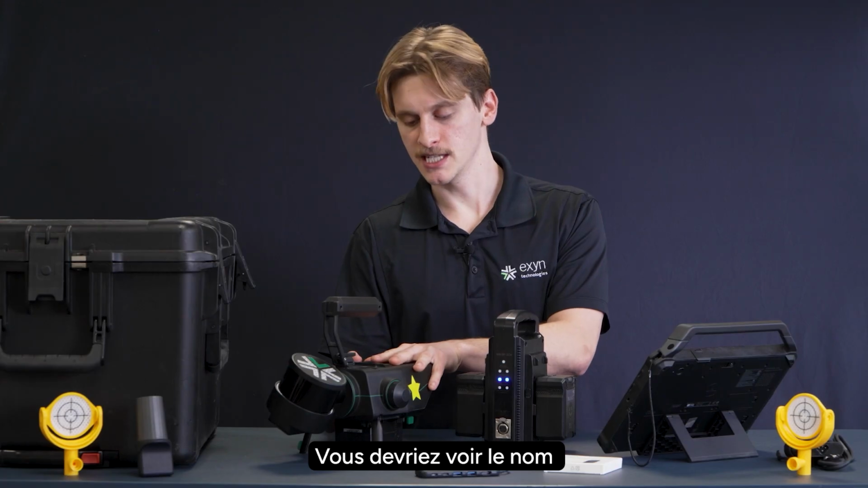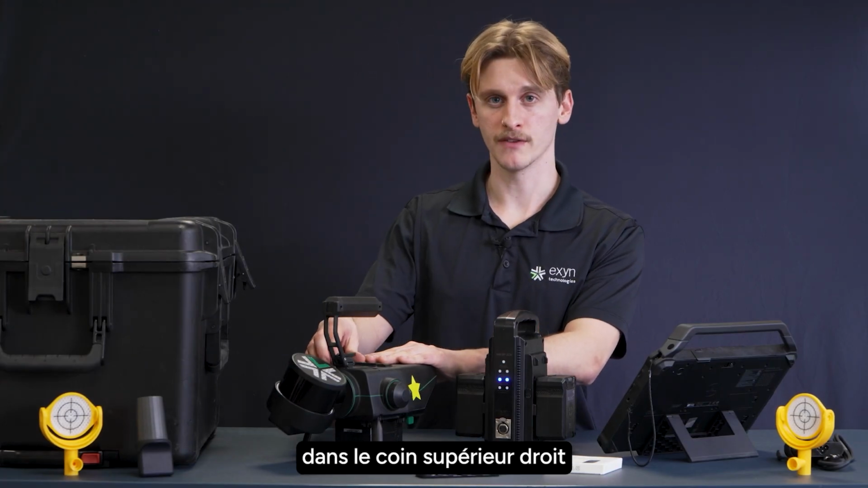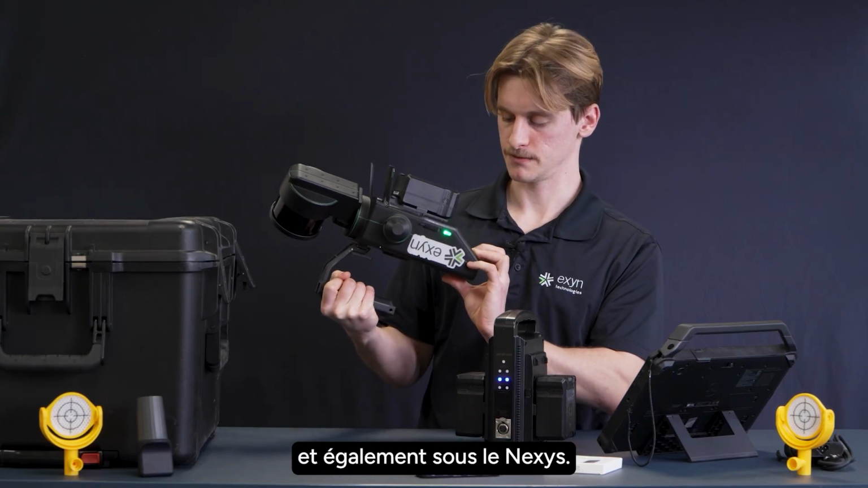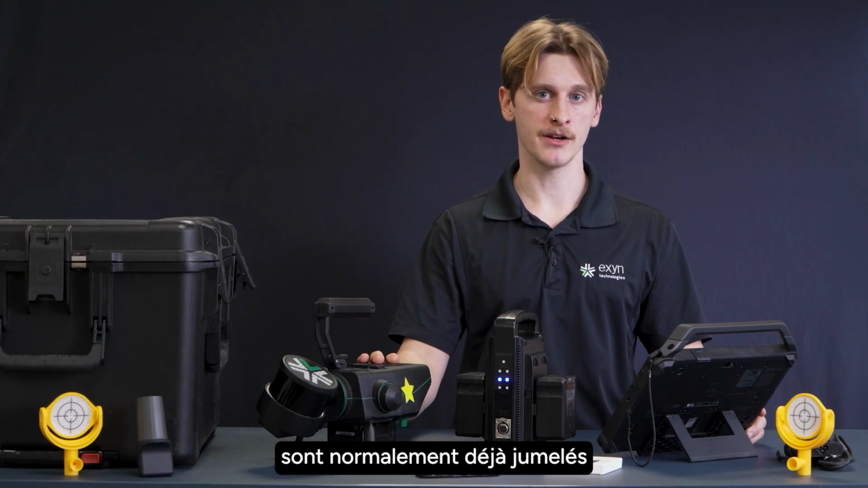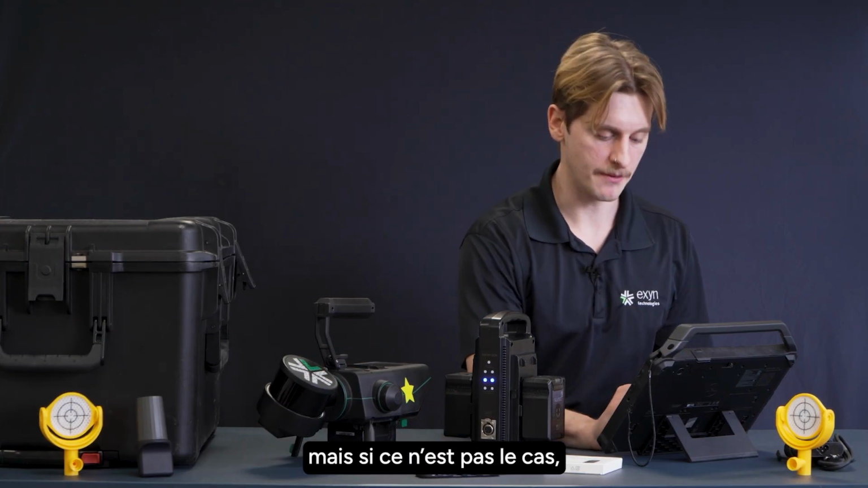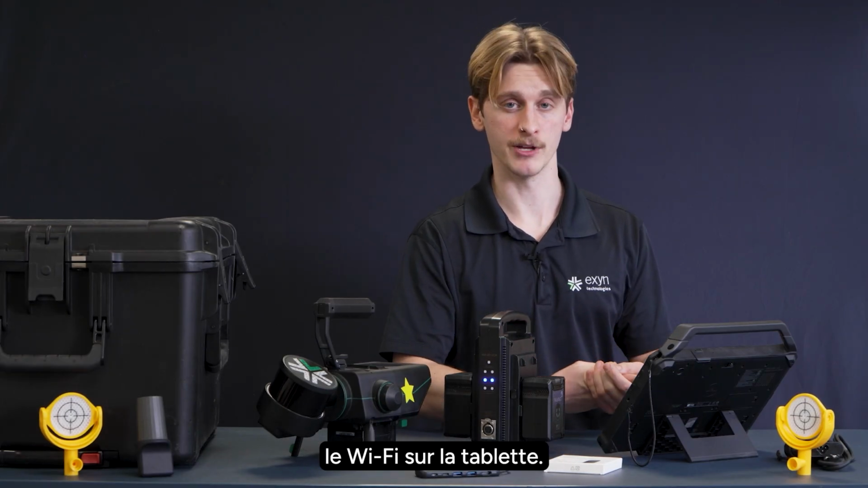You should be able to see the name or number of your robot on the top right corner of the LCD screen, and you can additionally find it on the bottom of the Nexys. Your tablet and Nexys should already come paired so they can talk to each other automatically over Wi-Fi, but in the event that they're not, let's go ahead and show you how to get the Wi-Fi connected on the tablet.